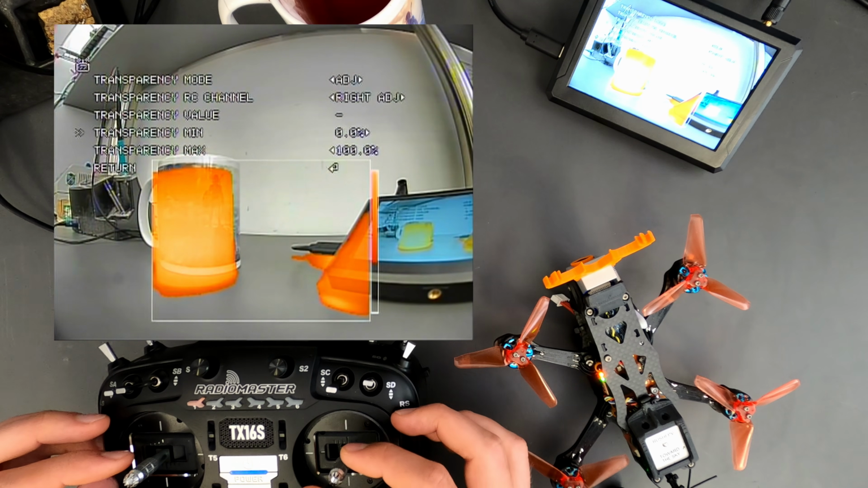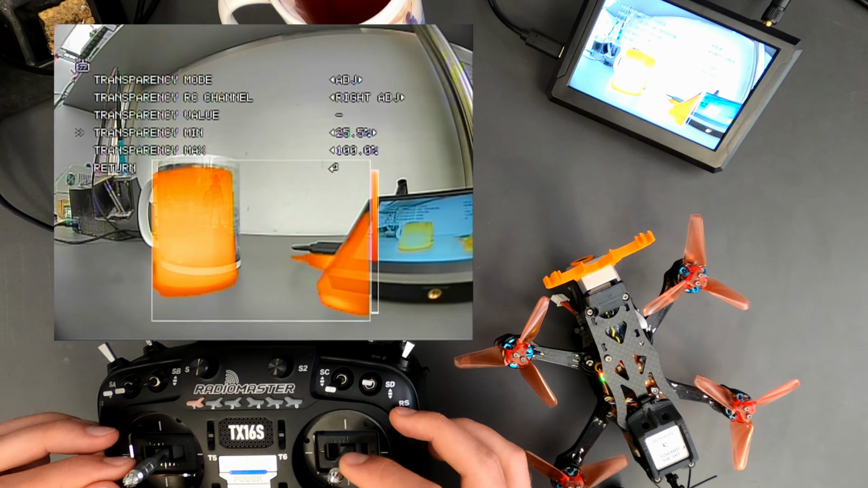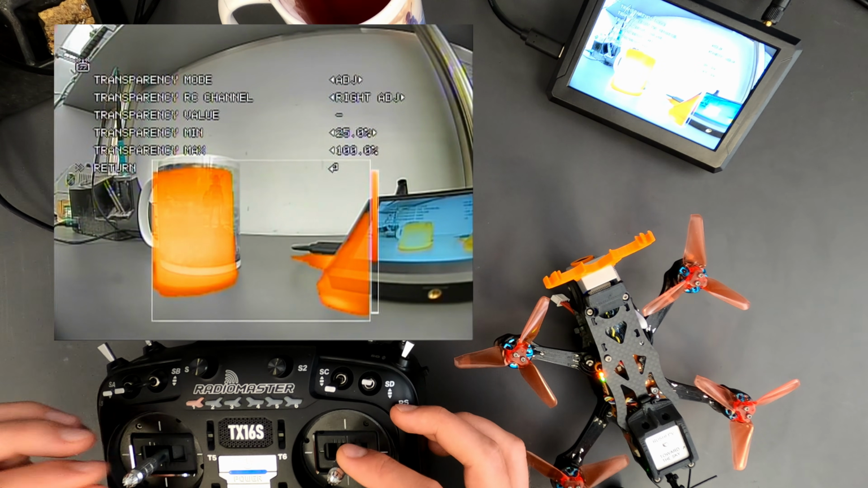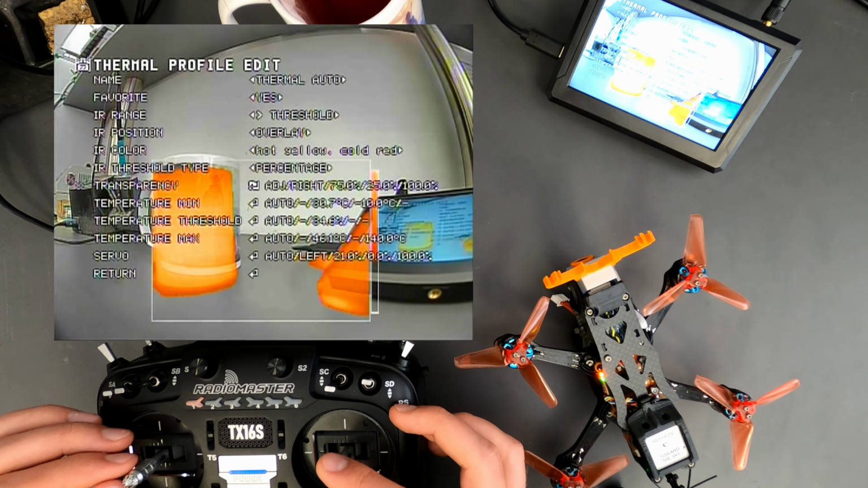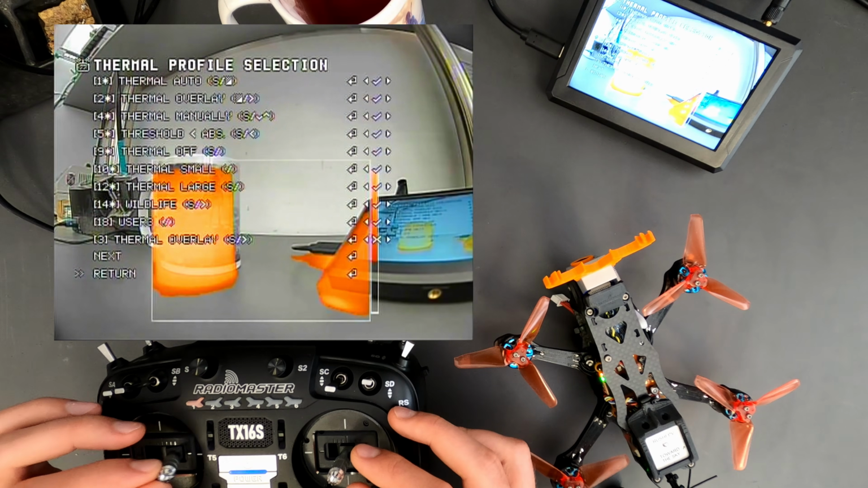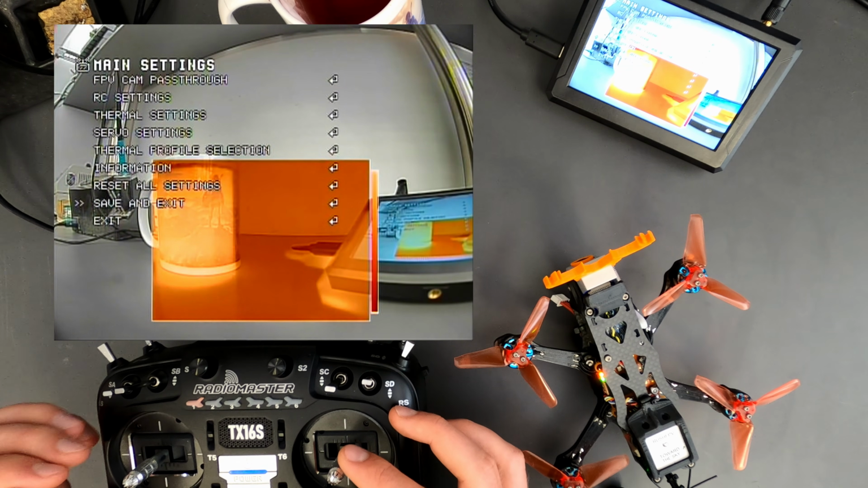I want to adjust it in a range of 25 up to 100%. Return. Return. Save and exit.